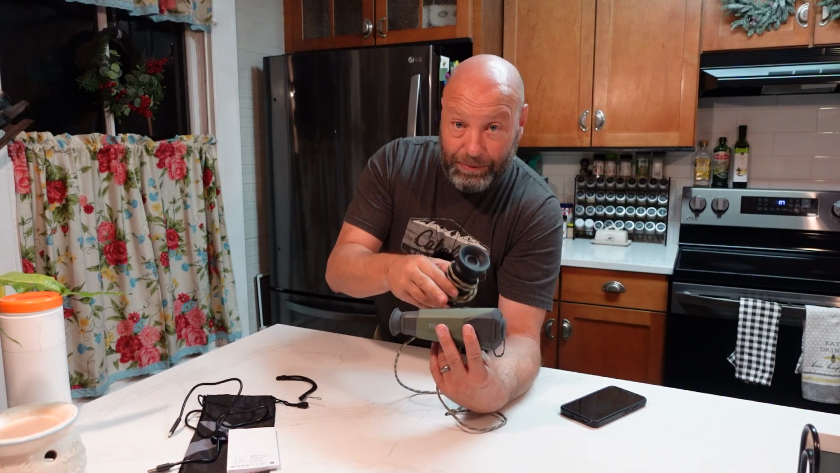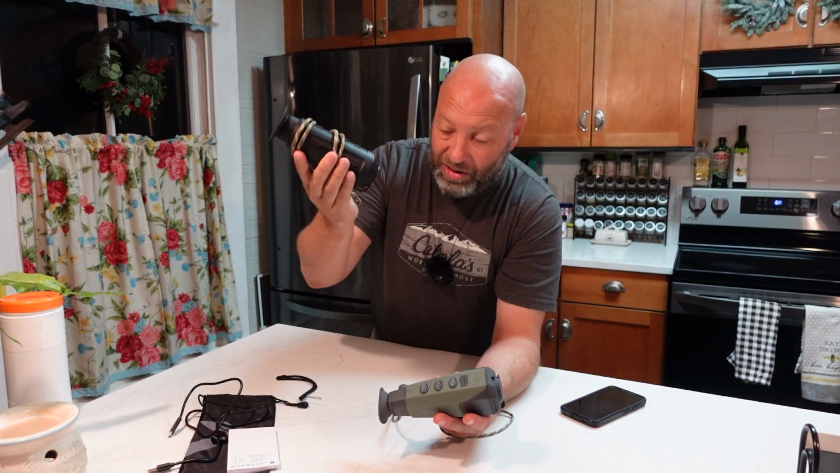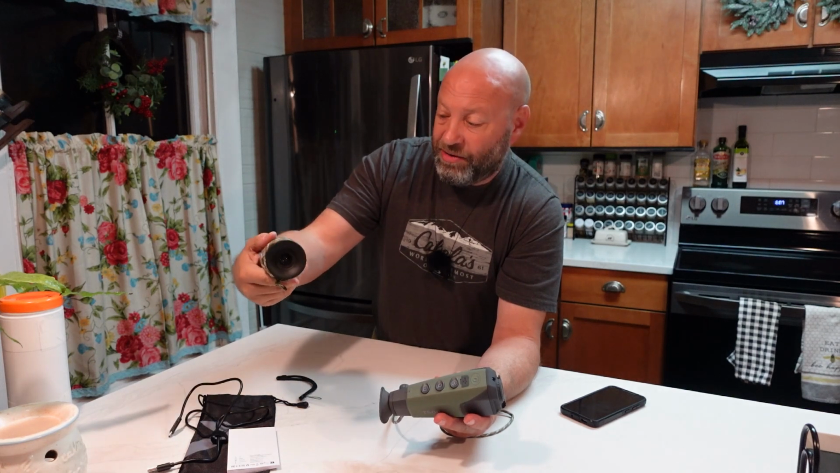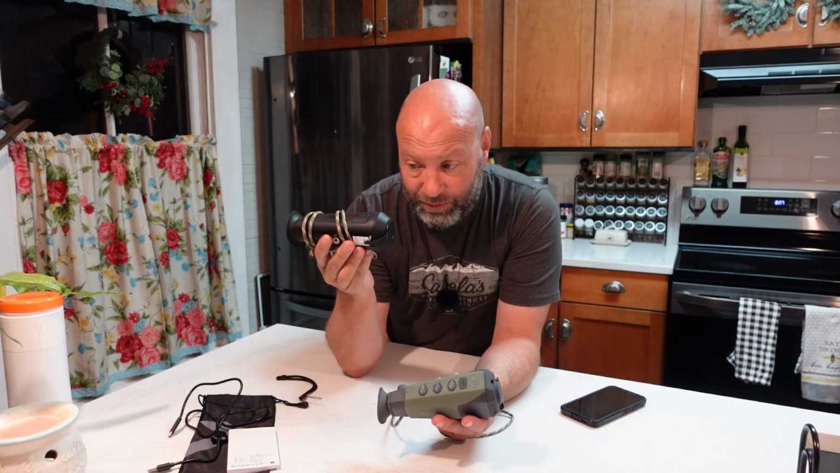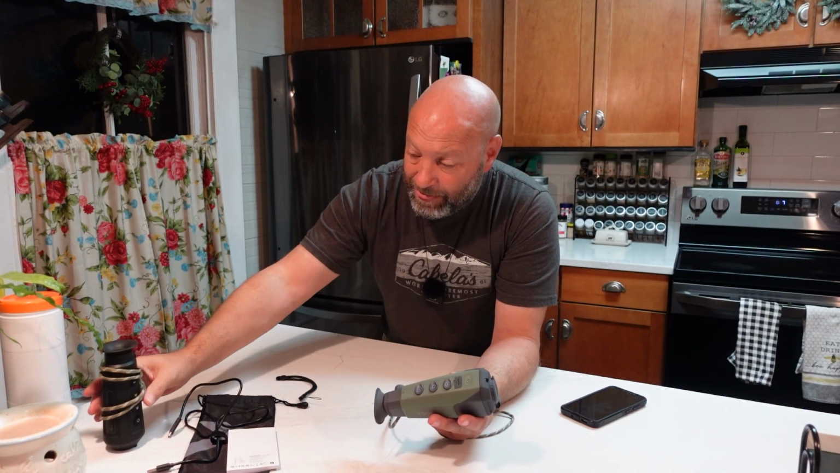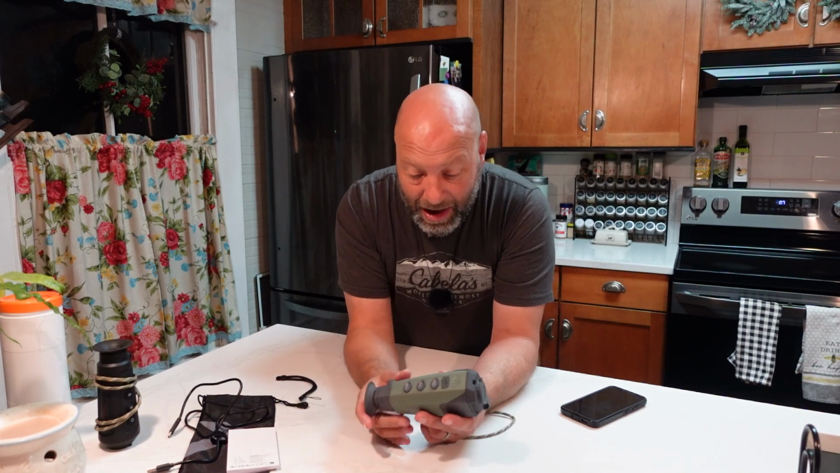This one is actually cheaper, but this one is amazing. Okay, I've had really good luck with this one, but this is what we call a 120 resolution. Okay, this is a TM160, but it is a 120 resolution thermal, about as low as you can get thermal resolution wise. Okay, and from this company, I have another one coming. It's a 384. It's going to be amazing. I can't wait. It should be here any day.